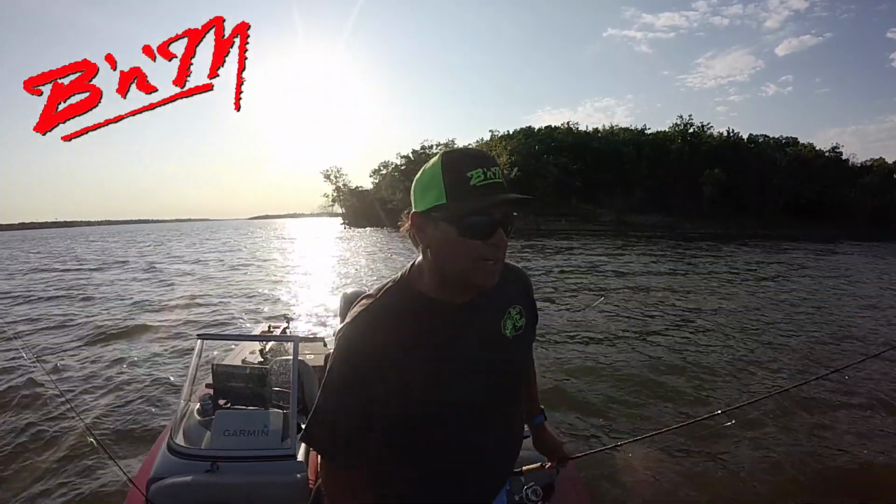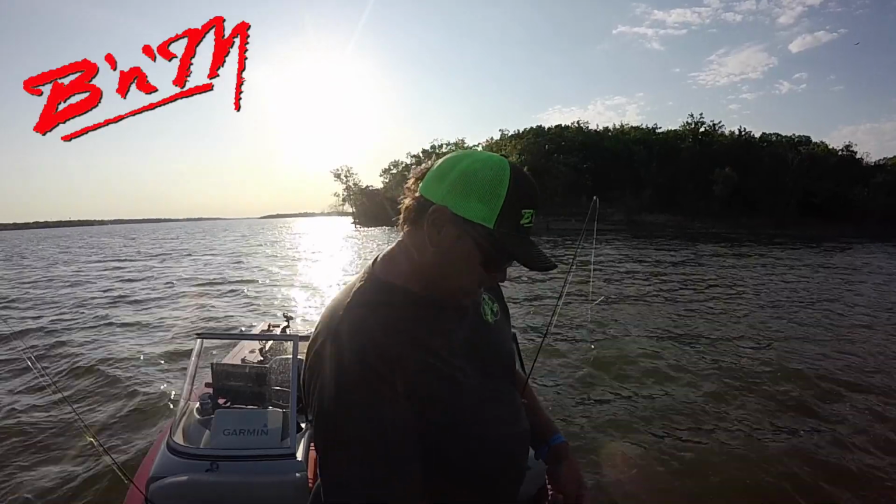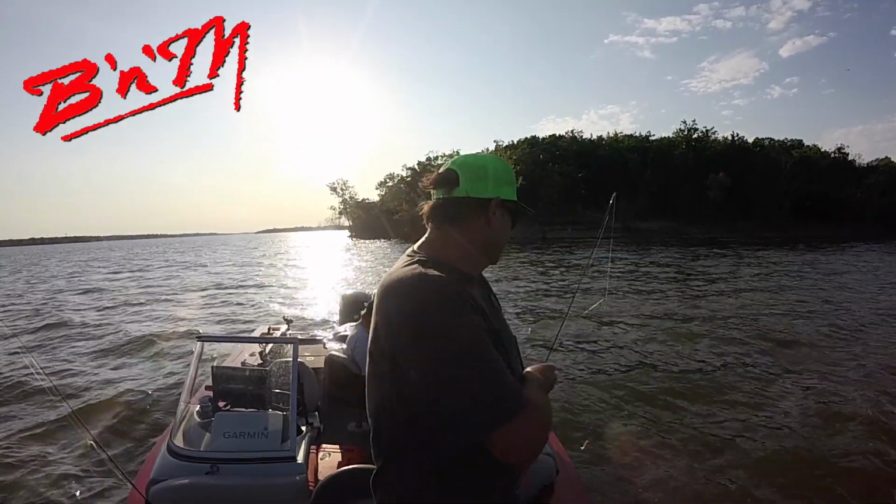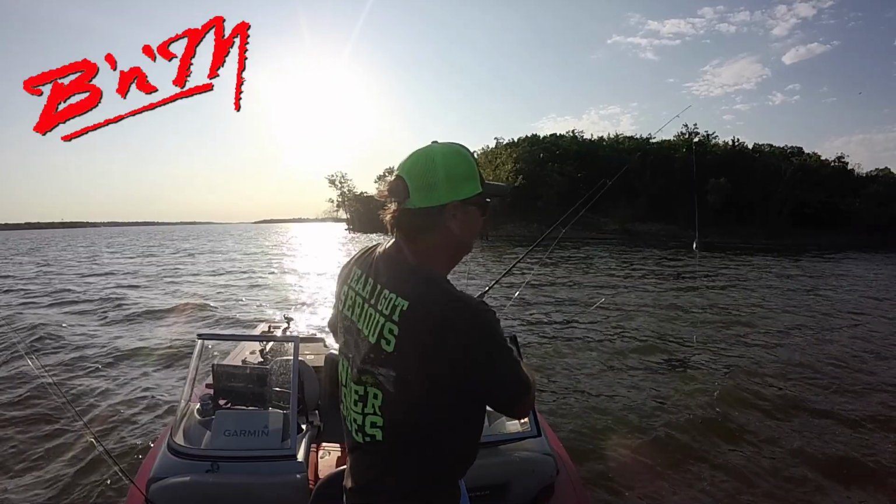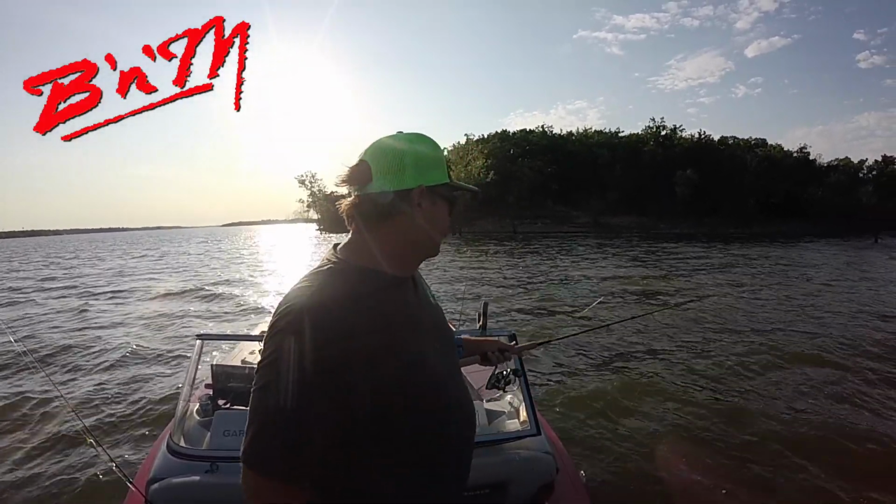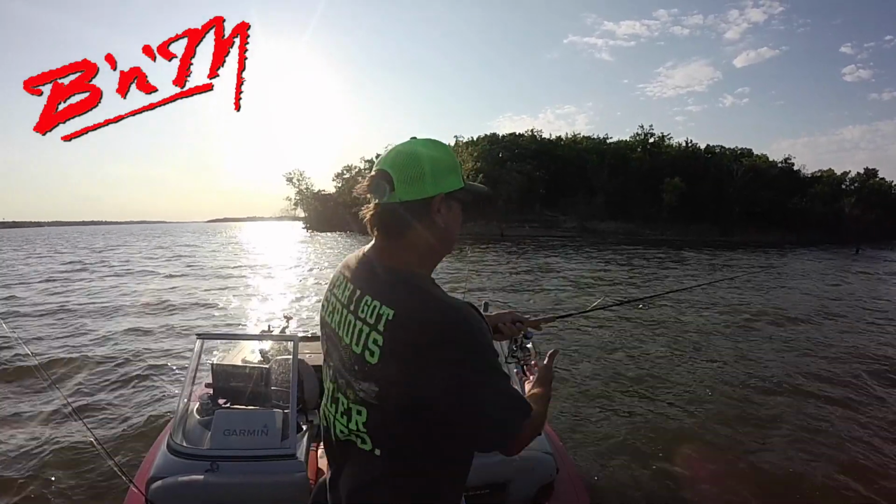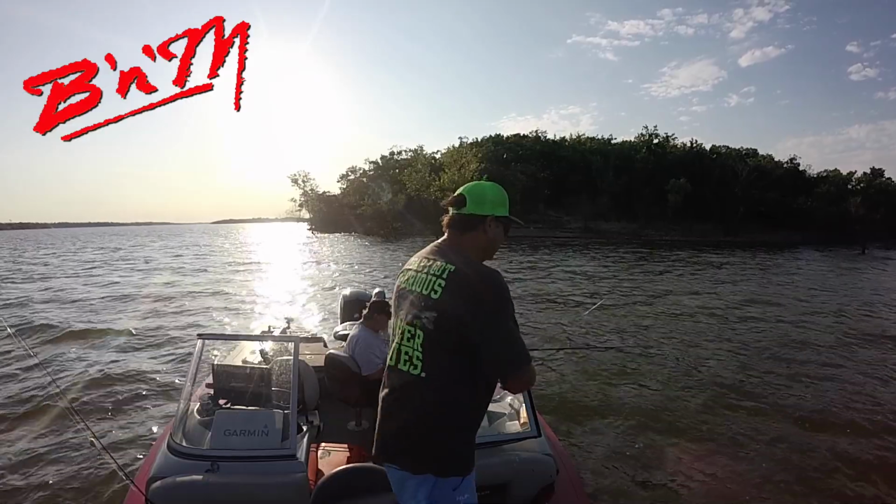They just turned on. We just figured out what they want. They still want that kind of poppy pop pop action. So what we're doing is just dropping it down. And we're set up on a brush pile, compliments of Livescope. Thank you, Garmin. And once it gets to the bottom, you just wiggle it a little bit.